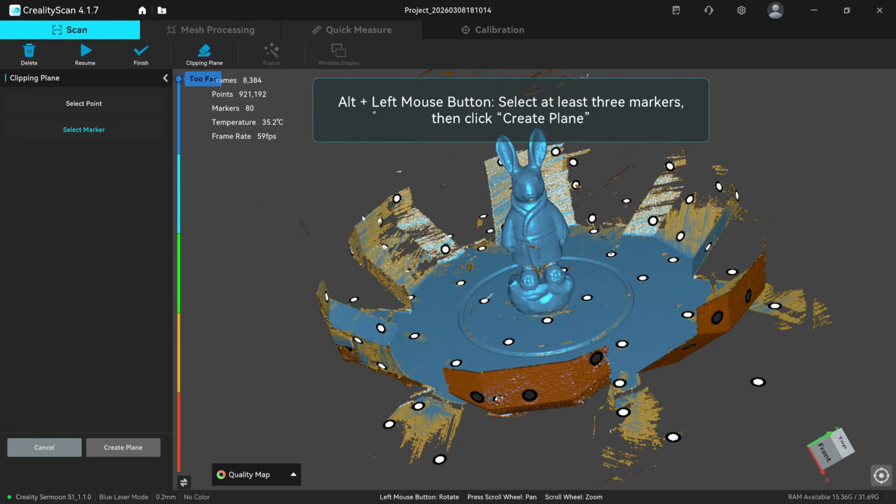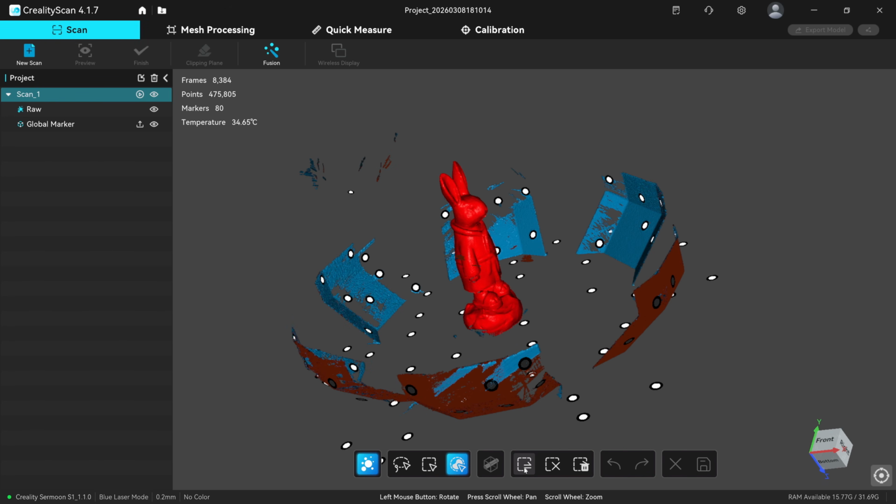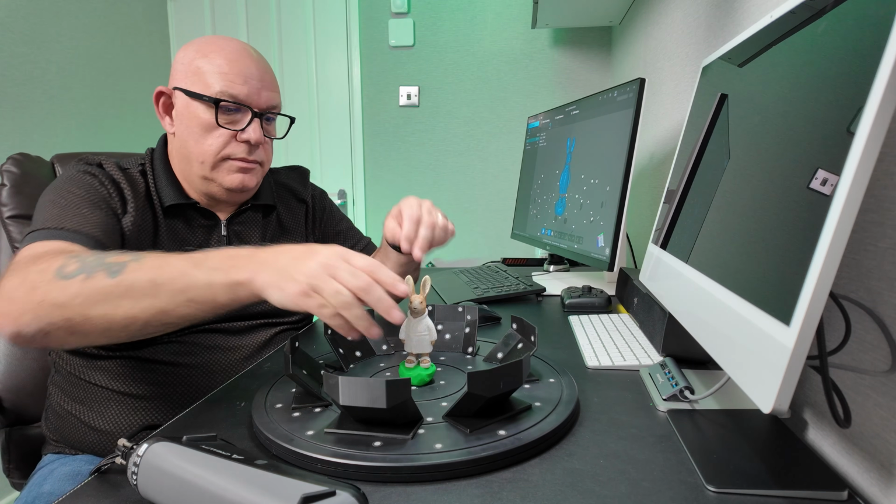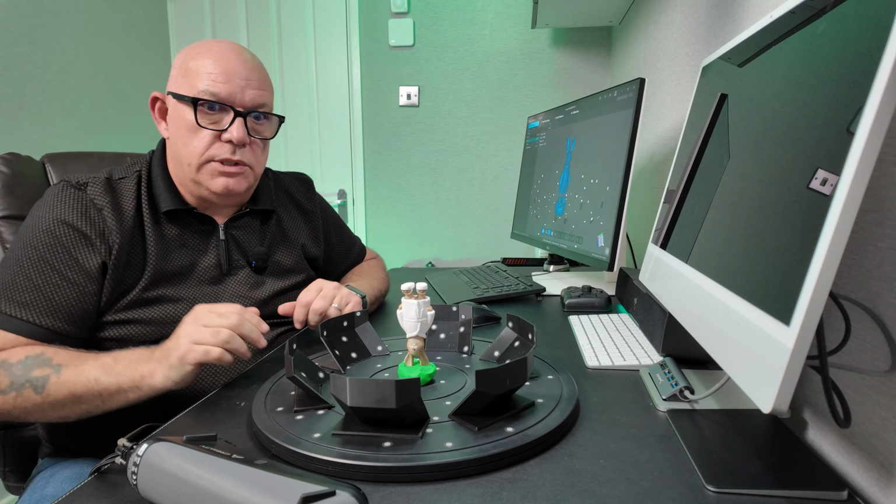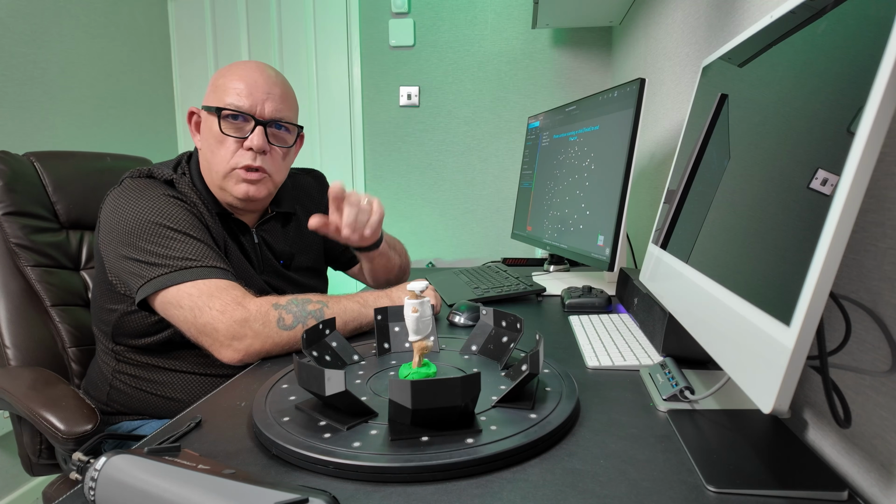So, clipping plane. Select him. Invert, delete, finish. Let's flip him over then and carry on. Again, I'm going to race through this one, and I'll bring you back at the end when I'm about to merge them together.